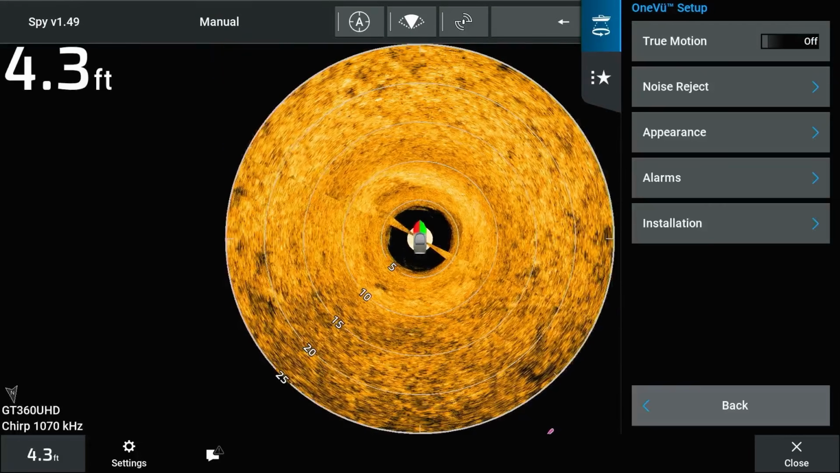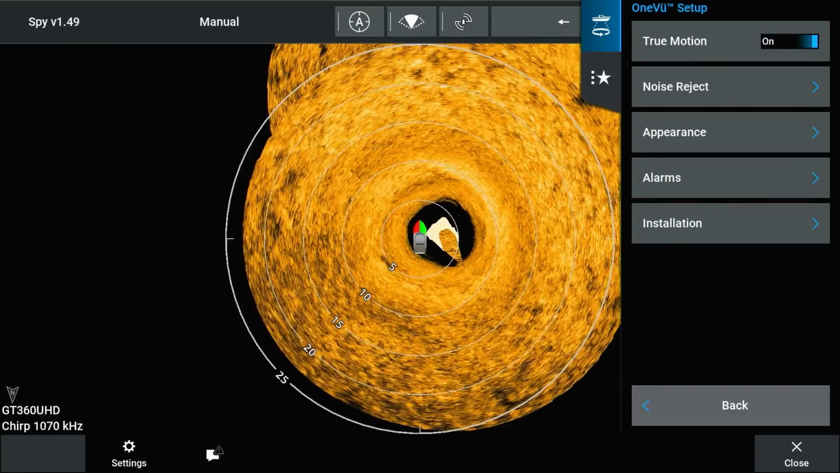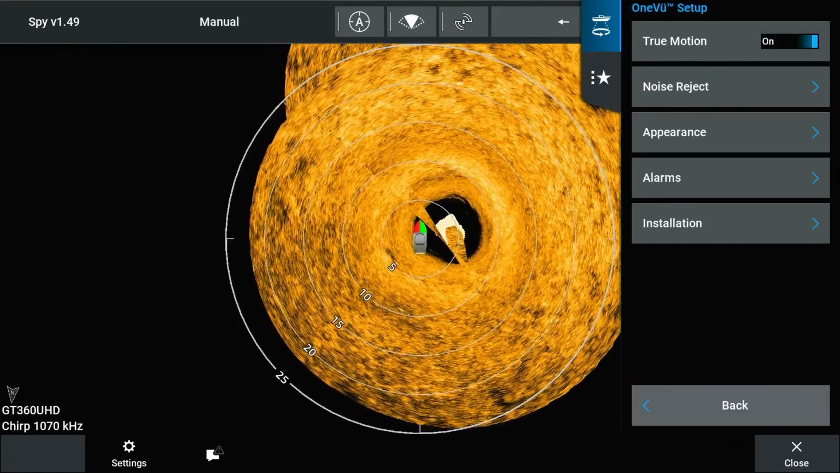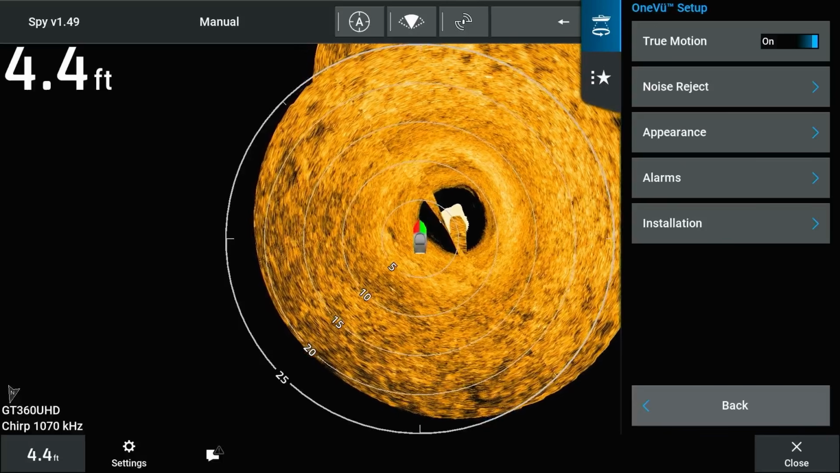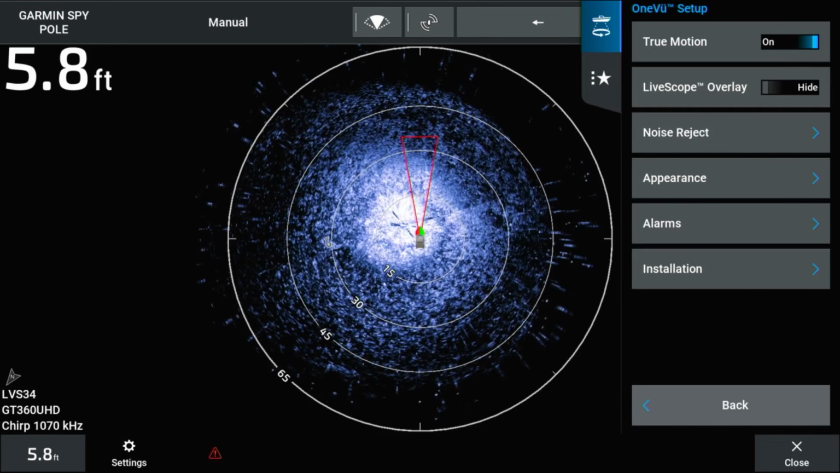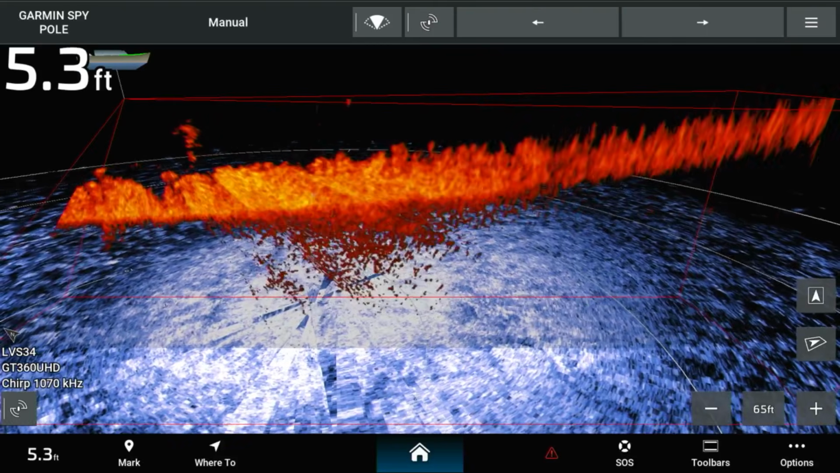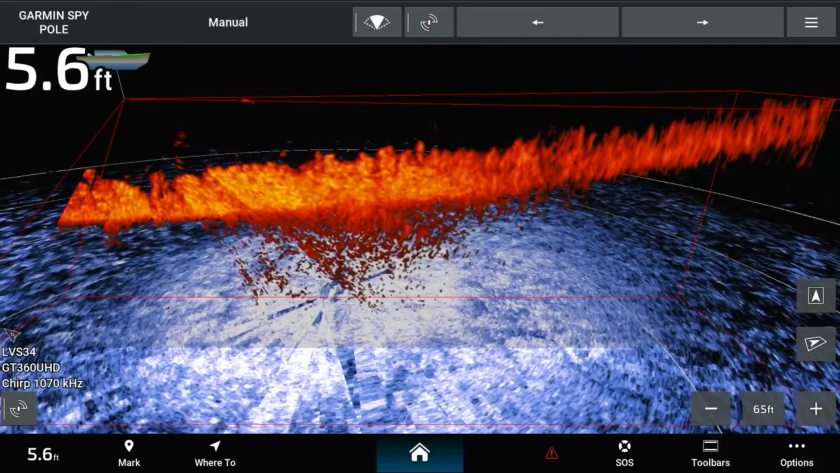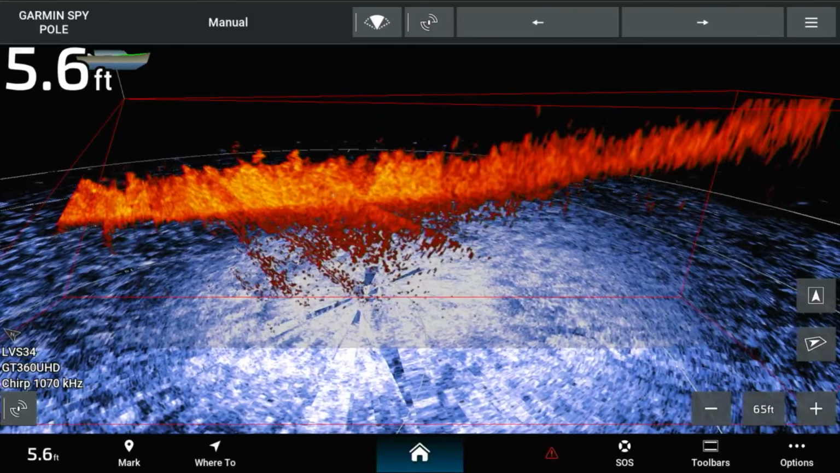TrueMotion allows the GT360UHD transducer to combine multiple scans into one. It also allows you to move around your OneVu sonar image without having to scan again. Toggling TrueMotion off will enable a single scan at a time without showing your previous scans. Live Scope Overlay allows the live scope in forward or down mode to be overlaid on the OneVu sonar screen. This can be helpful when wanting to utilize the GT360 UHD sonar and your live scope sonar at the same time.